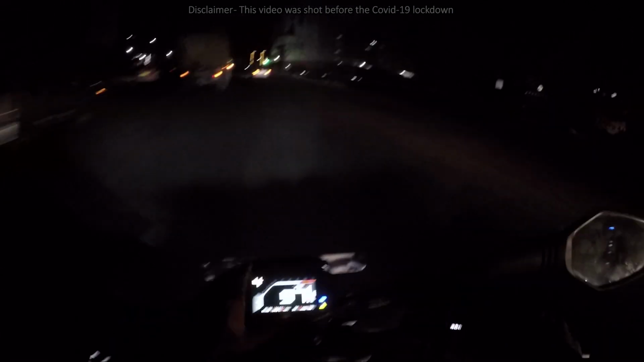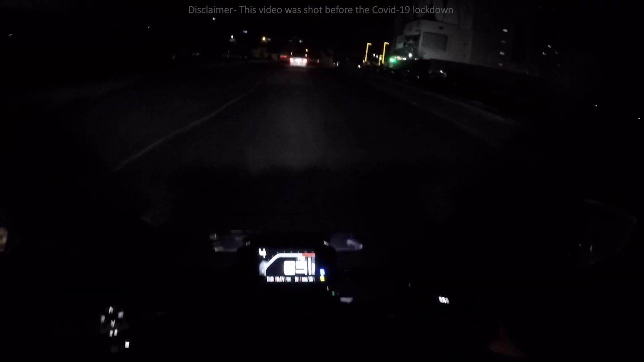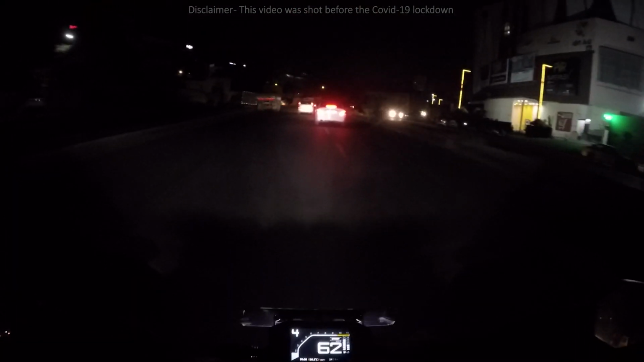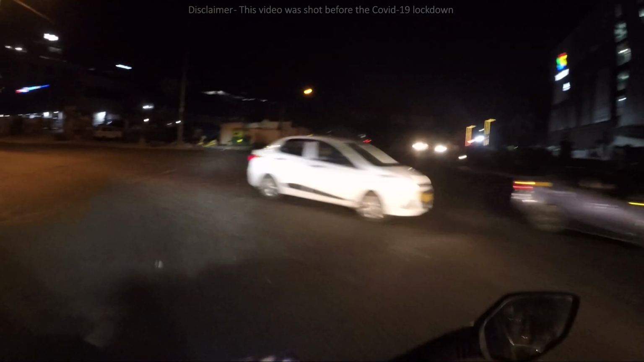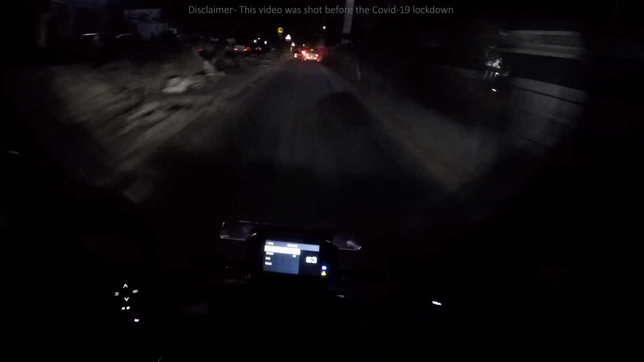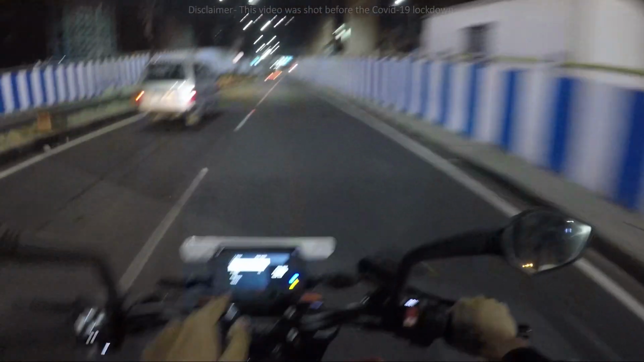I just wanted to check the visibility of this headlight in the dark, and even I wanted to see how this console looks. It looks beautiful, man, in the night. Look at this console, it's so visible in the night. You know, this console will get auto adjusted as per the external light. If it's under sun, it will automatically get adjusted as per the sunlight so that I can see the console. If it is in night, see, this is how it looks in the night. When I'm on street mode, it might cut down a bit of power in the bike. I can feel the actual power of this bike when I go on track mode.